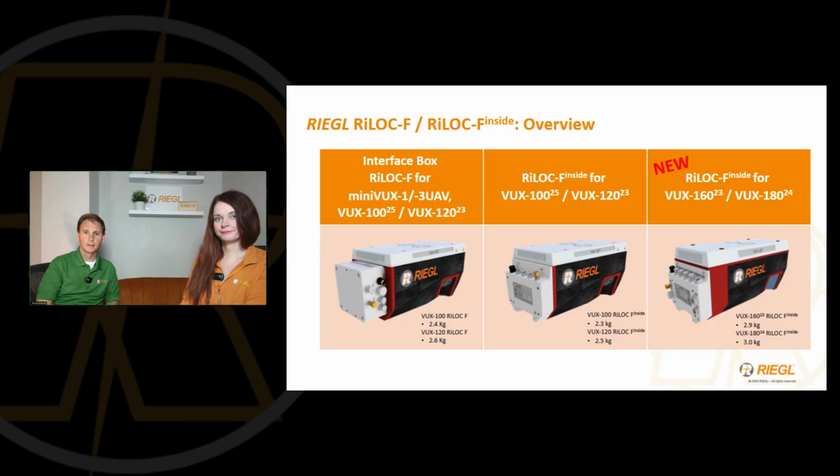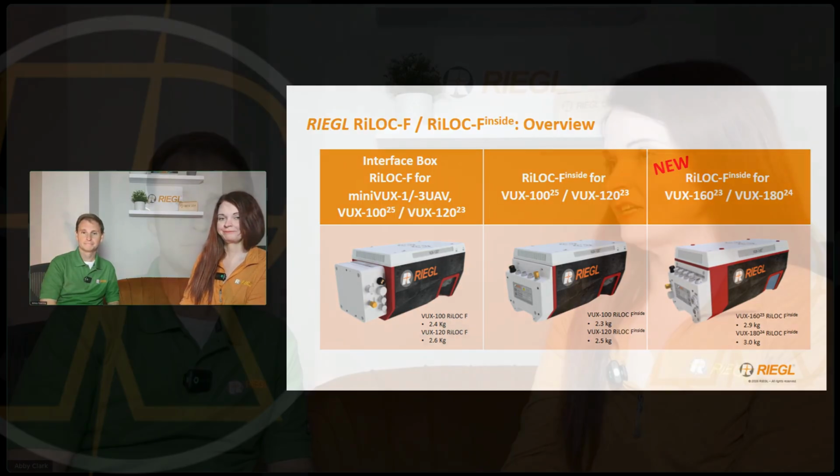Don't want to leave out the 180. All those are more optimized with the RIEGL inside, cleaner integration, and weight savings, which really gives us some more platform selection and a little bit extra flight time, which everyone always wants to fly just a little bit longer, right? That's right. Yeah, and it really is a fully integrated, complete solution, and now even lighter weight.